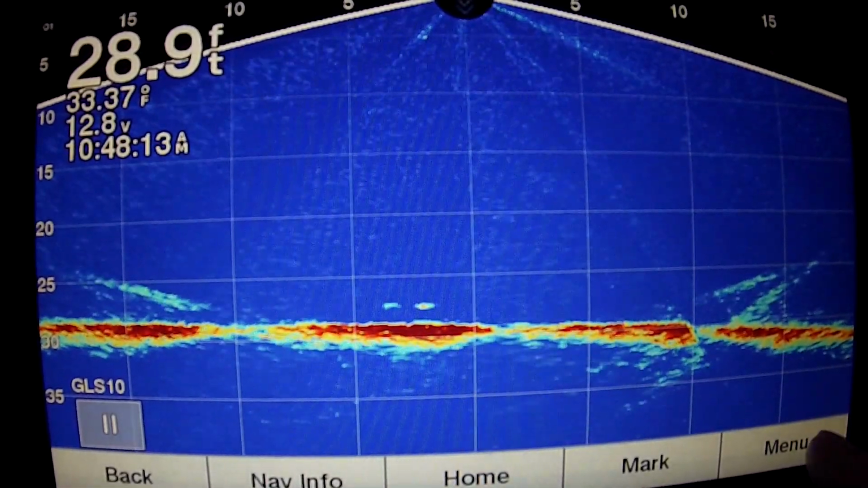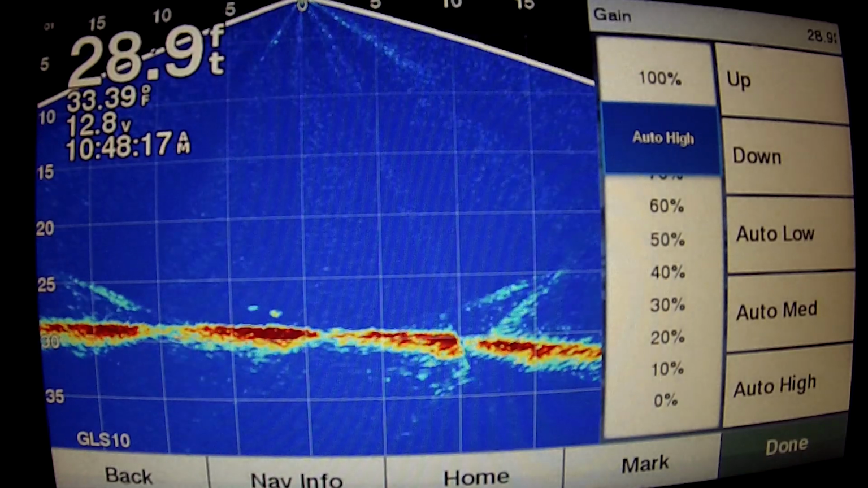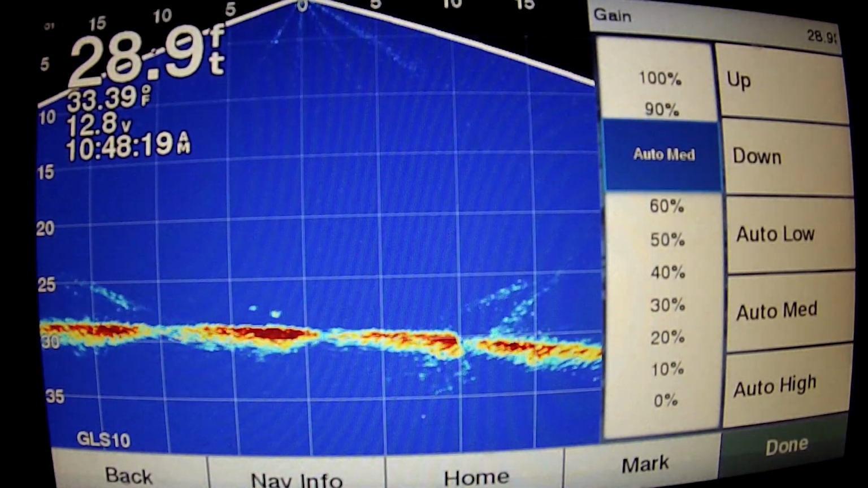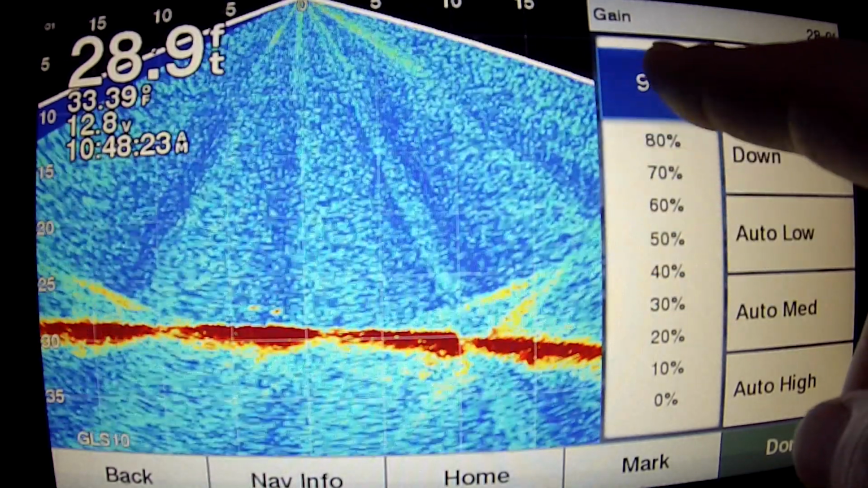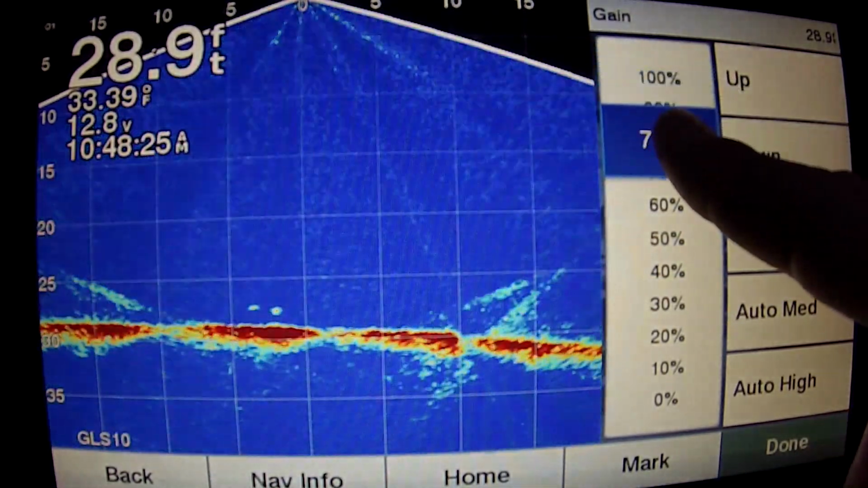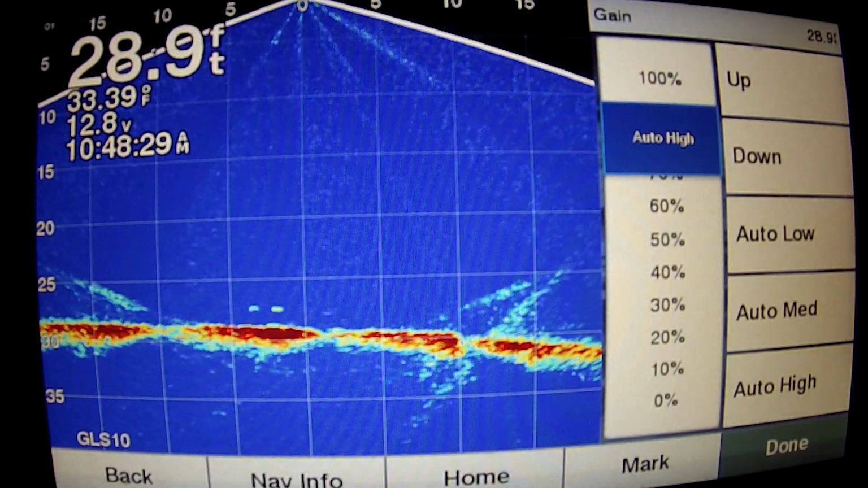One of the first ones that I like to do has to do with my gain. So you go to menu and you go to gain right here. I have it on auto high because we're in a little bit deeper water. You can see if I go to auto medium, or you can kind of move that up and down as you would like. If you go a little higher, it gets a little bit murky. It seems like auto high for this depth has been pretty solid.